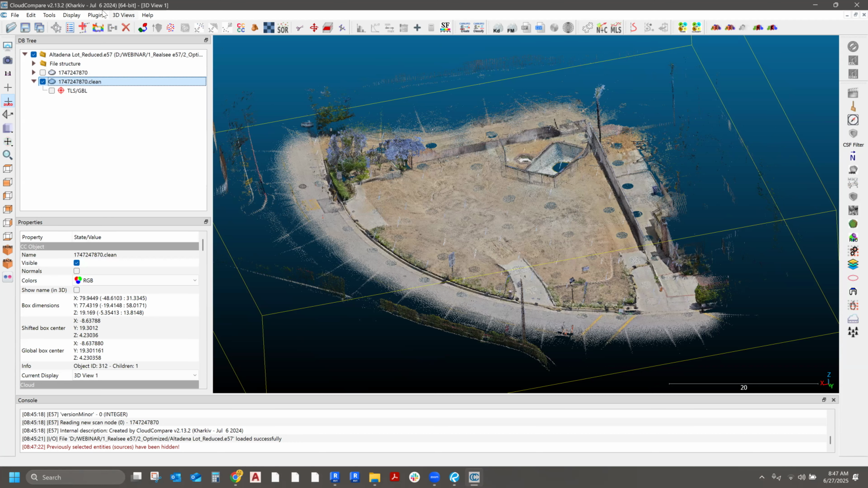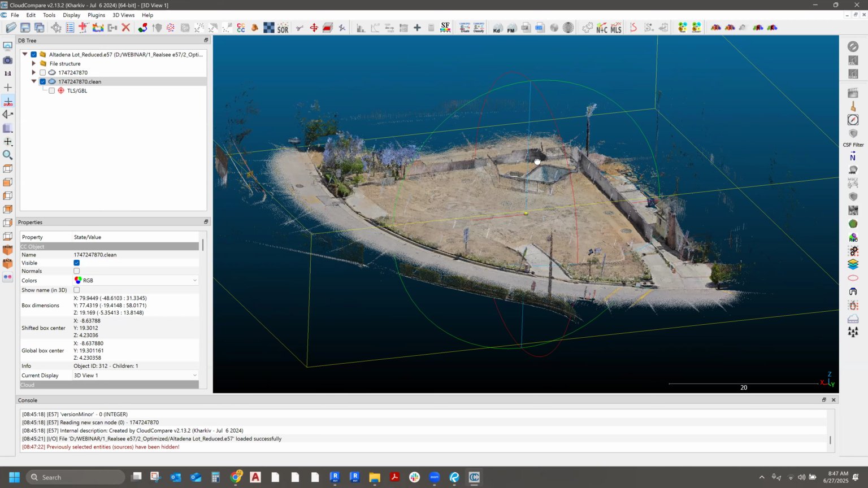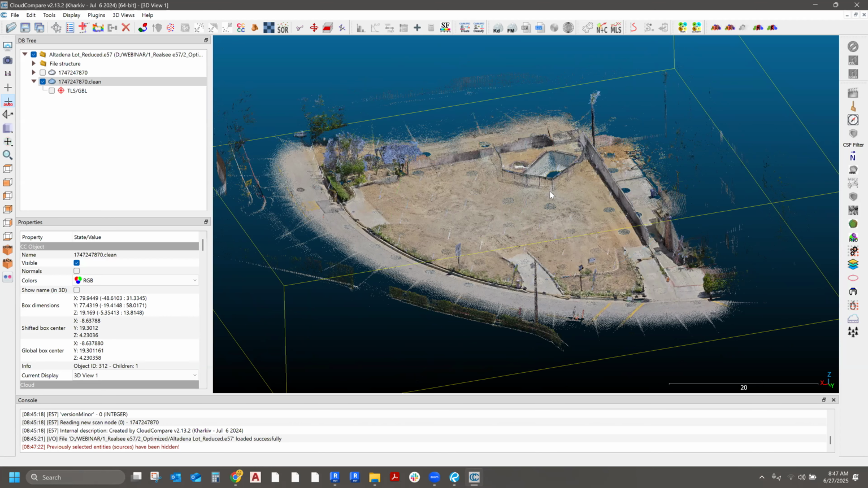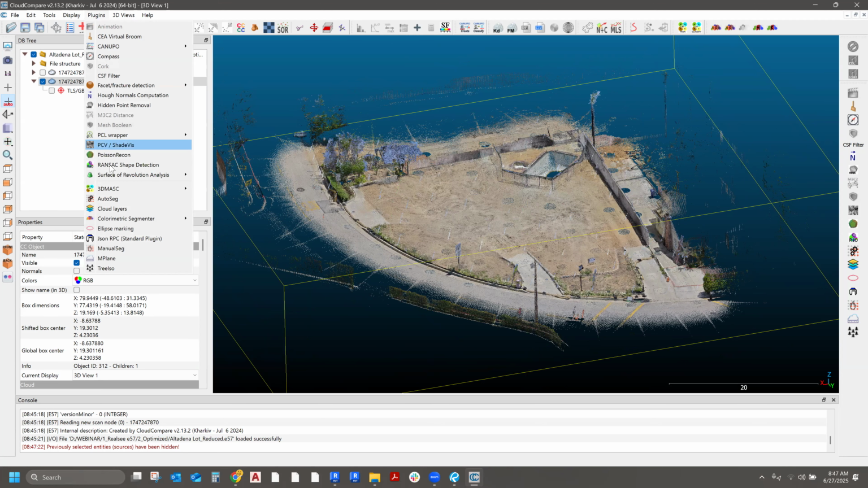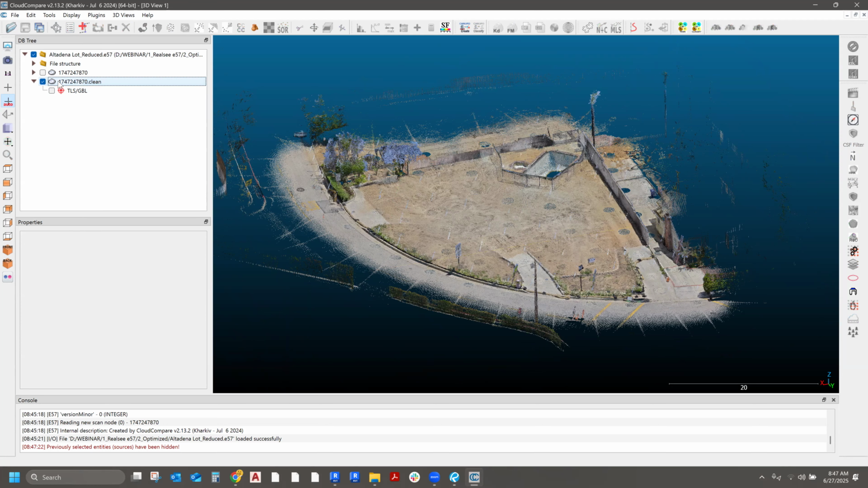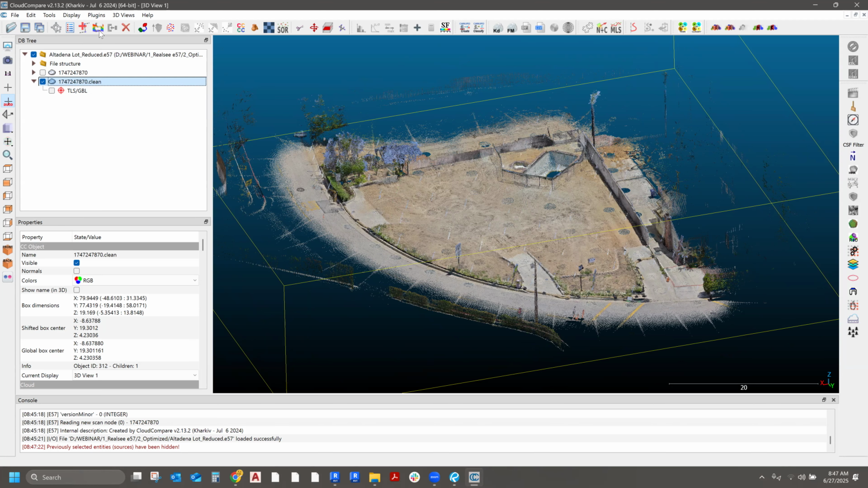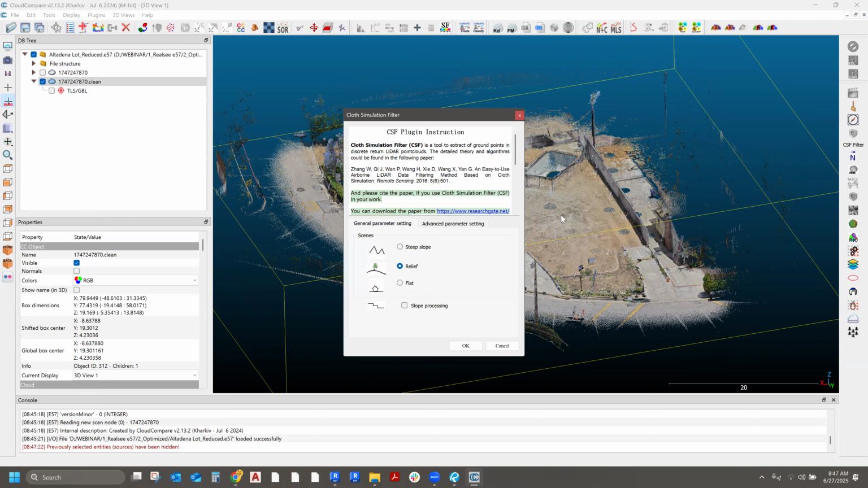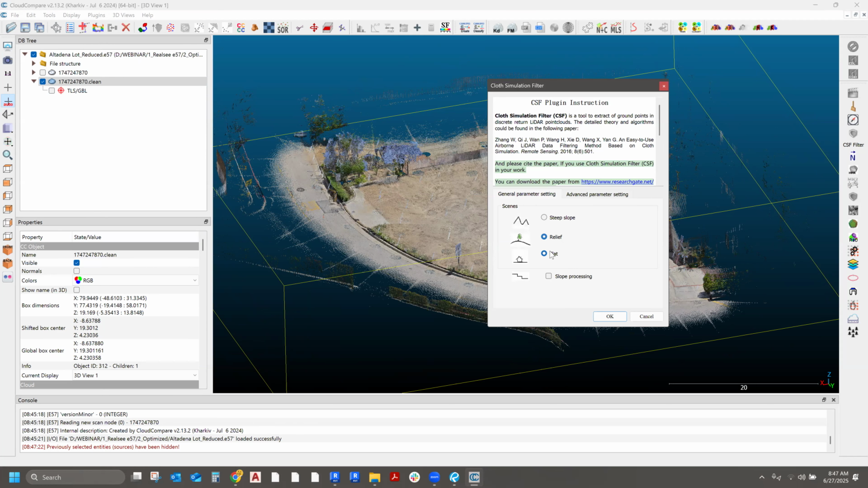Now there's another tool here called the CSF filter. What a CSF filter does is it tries its best to separate the ground points from everything above. It's a plugin. If you select the point cloud on the left in the selection tree, go to plugin and hit CSF filter, the first thing it's going to ask you is what kind of site this is. Is it a flat site, a slight relief, or a steep slope? In this case, I guess it's this middle one.